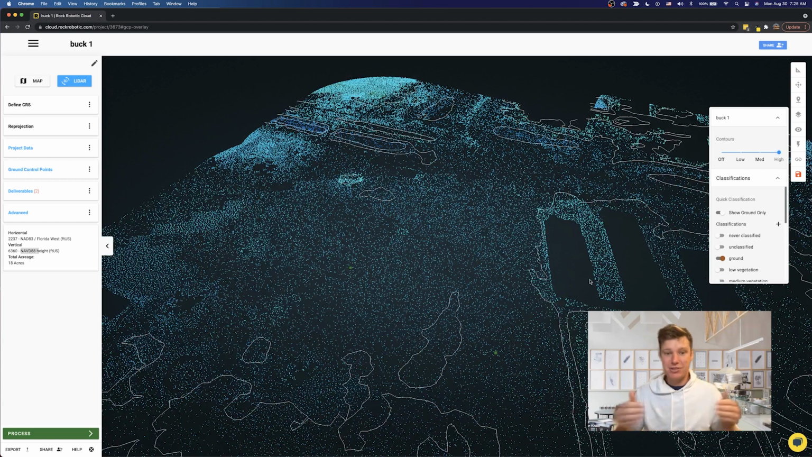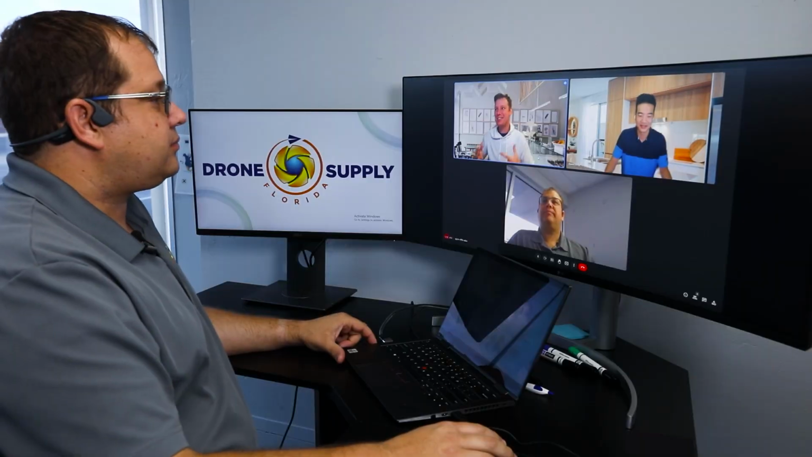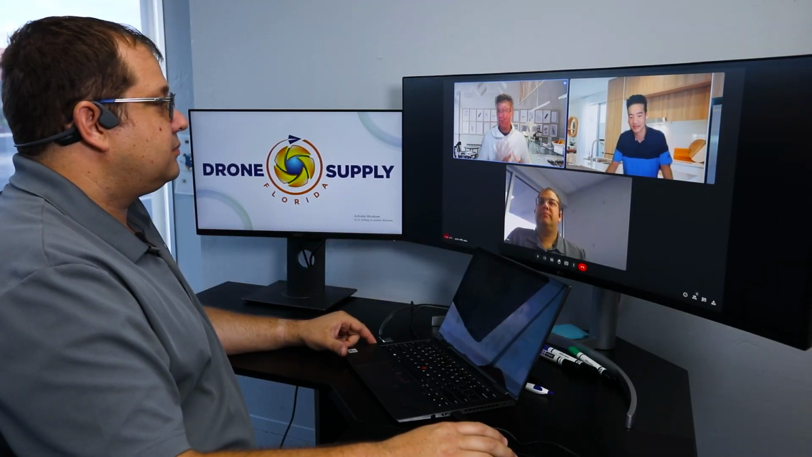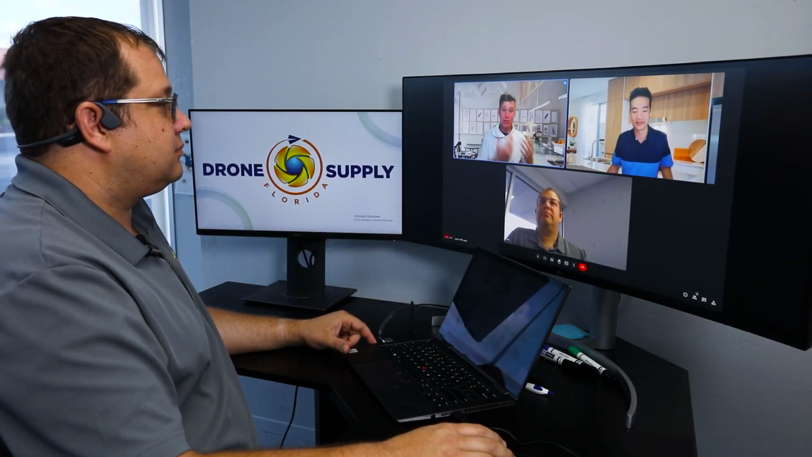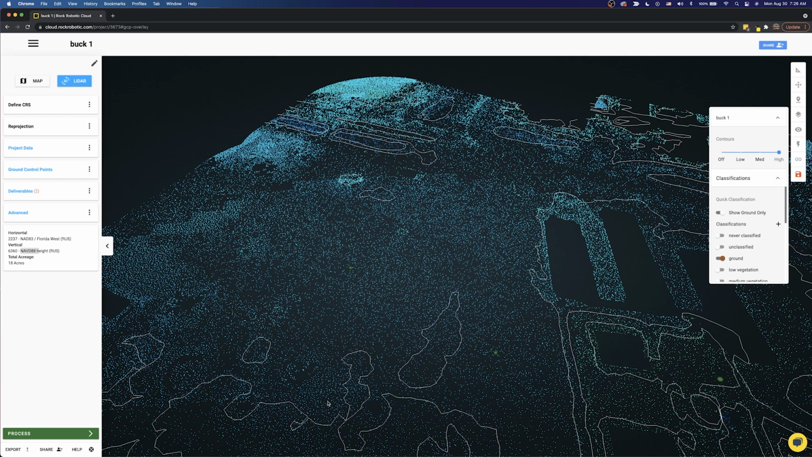So now we have a complete topo, we have that surface, and the deliverables. We also have an accuracy report and digital elevation model. That is in a nutshell what the Rock Cloud is doing. We're going to be able to take your LiDAR data sets, reproject them correctly into your correct projection, put ground control points in, align them, and then process the data to a final deliverable. In this case, we have contours, ground classified LiDAR data set, as well as a digital elevation model and an accuracy report.